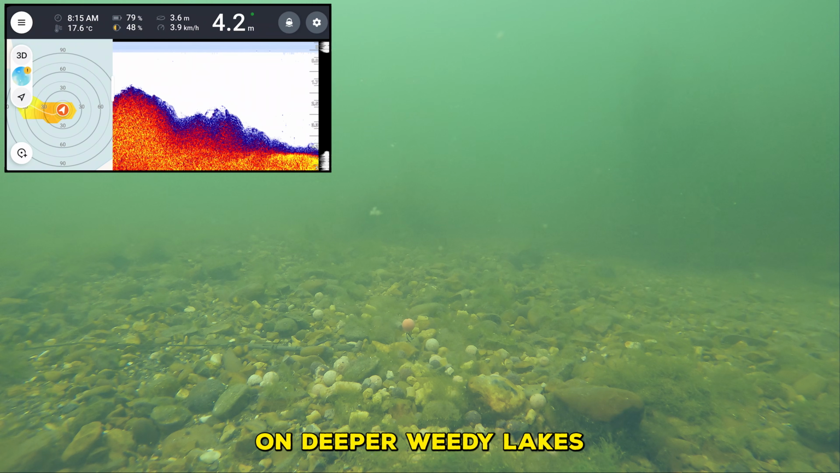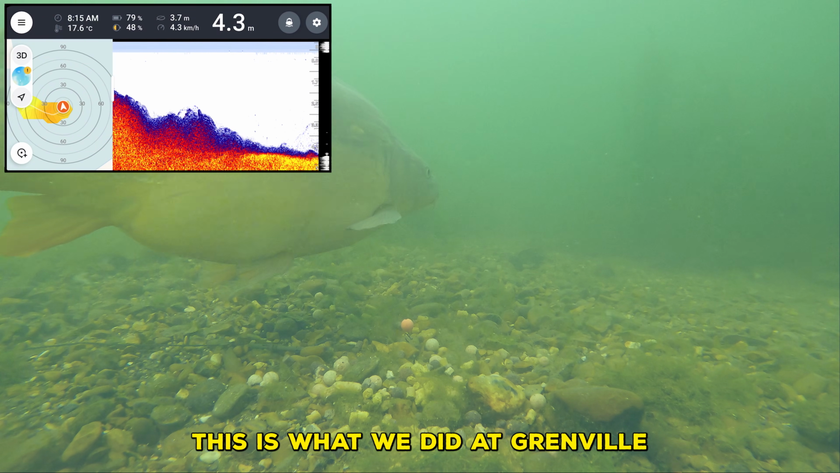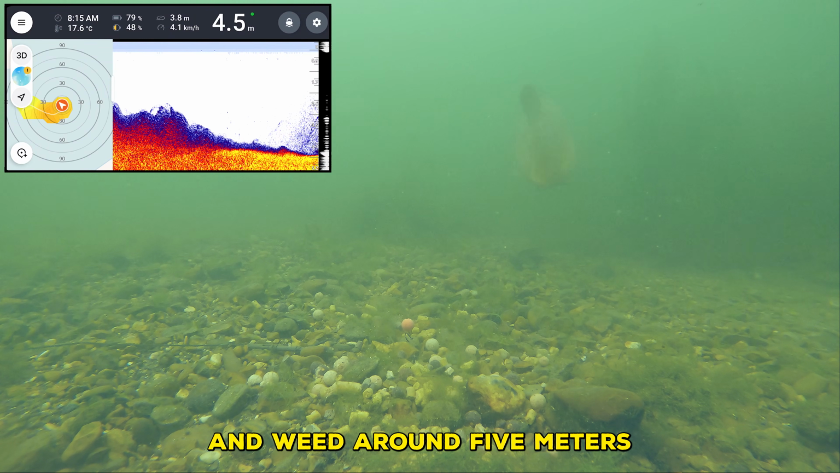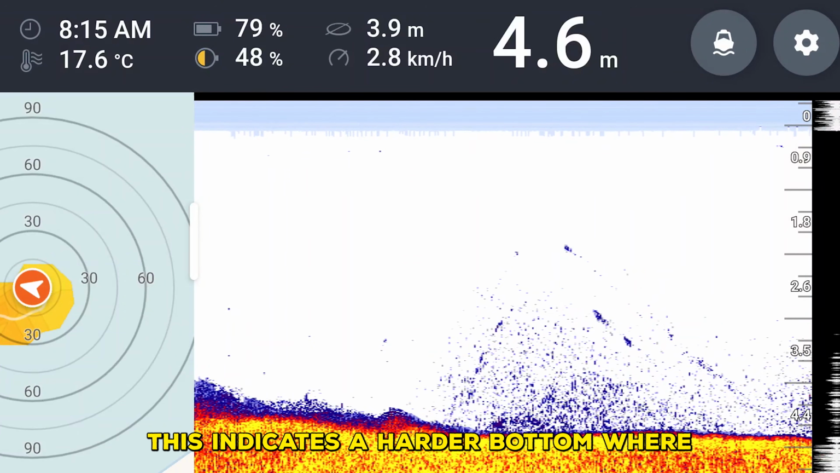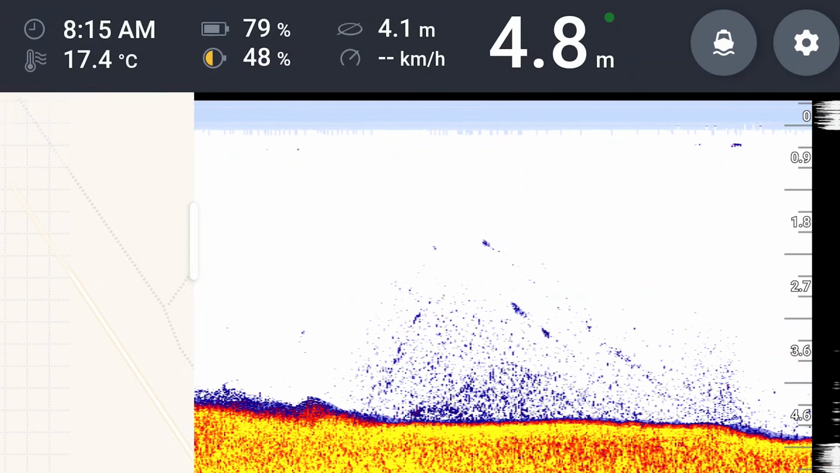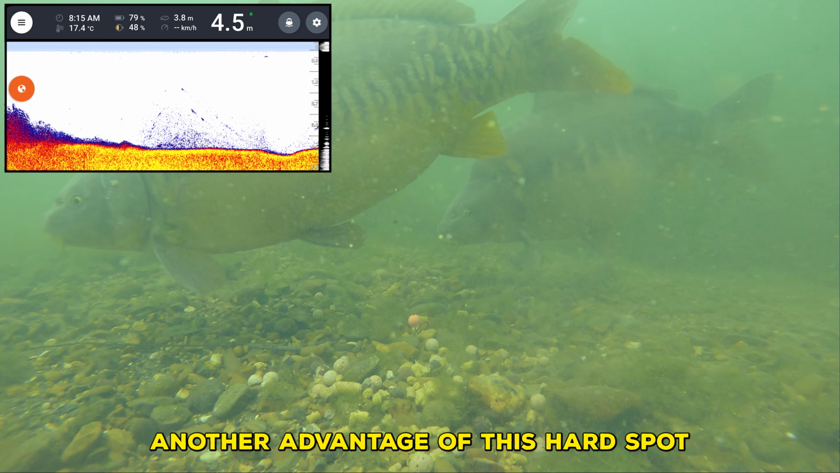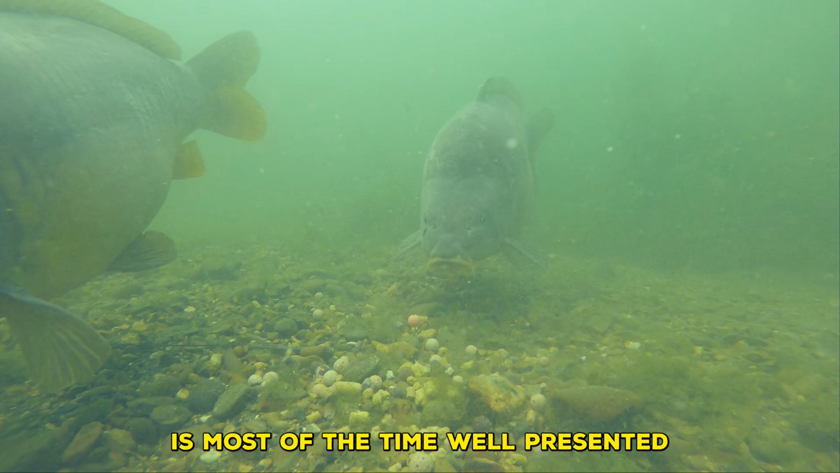On deeper weedy lakes, it can be interesting to search for harder parts in the lake. This is what we did at Granville. The bottom was a combination of silt and weed, around 5 meters. But then you see the change on the scan. This indicates a harder bottom where we placed our rig. Look at the result we had on the gravel bar. Another advantage of this hard spot is that you know that your presentation is most of the time well presented.